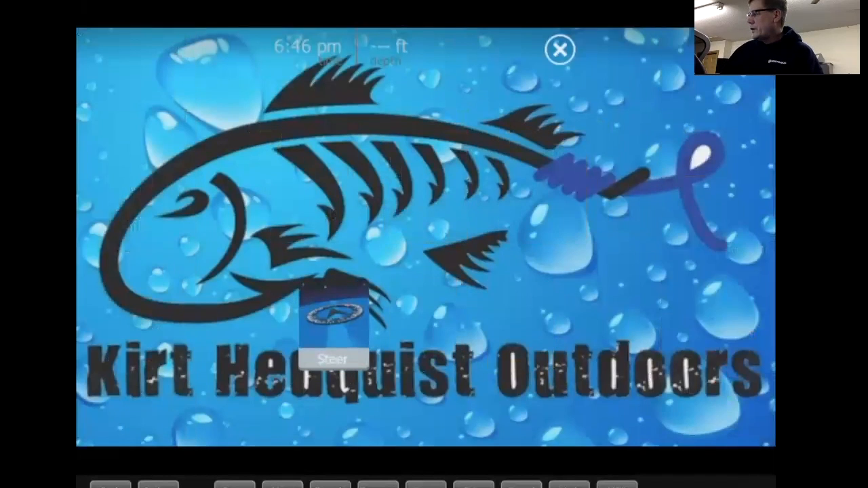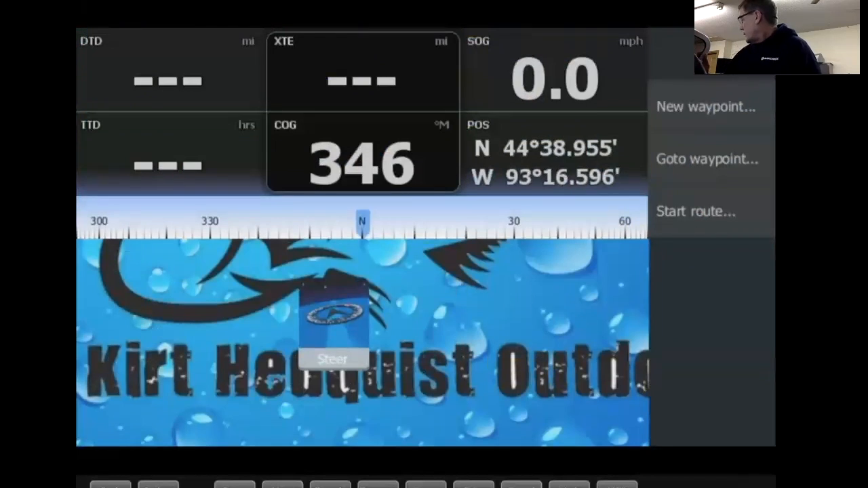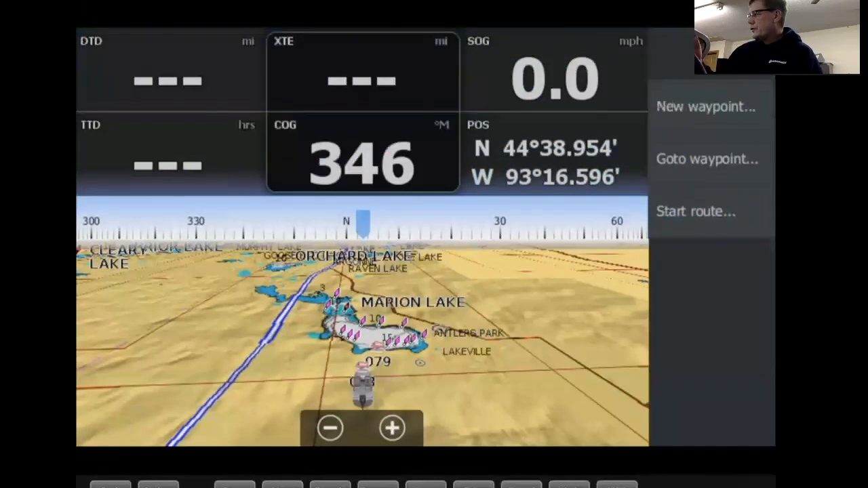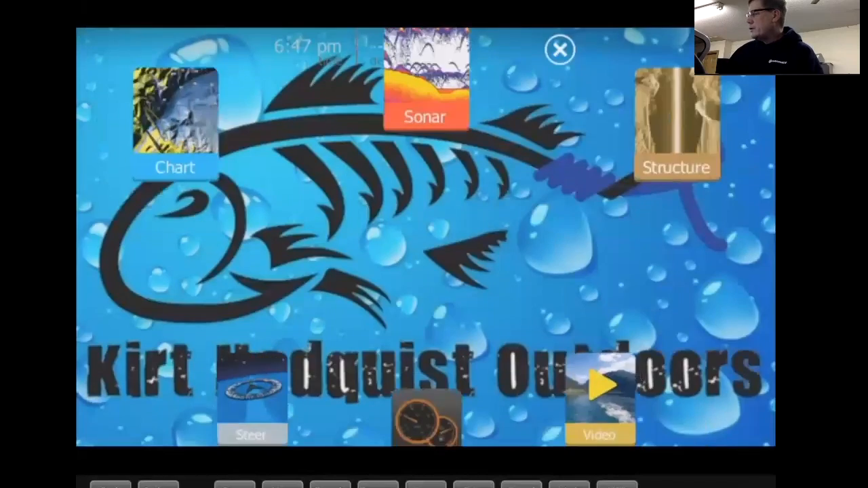Steering gives you a steering compass, a heading, and a steering page. It shows you a different 3D perspective of the lake, and gives you some guidance options up here, things like that. I typically don't use that.